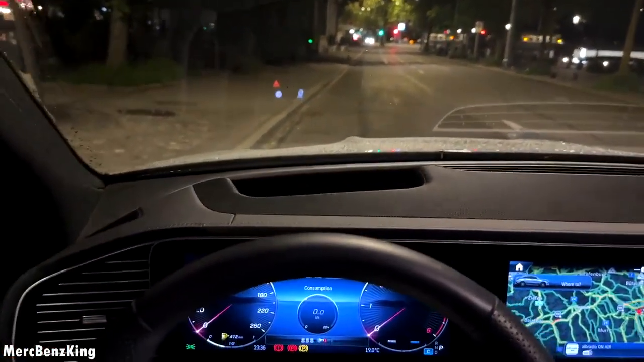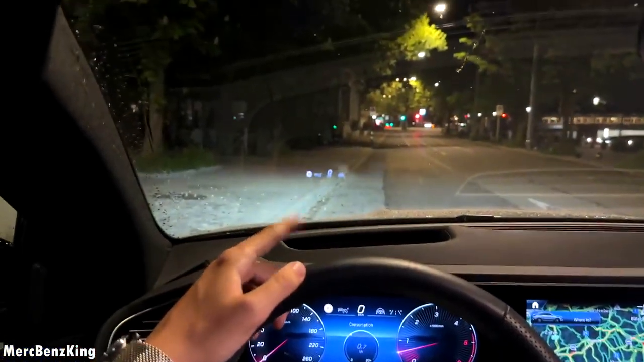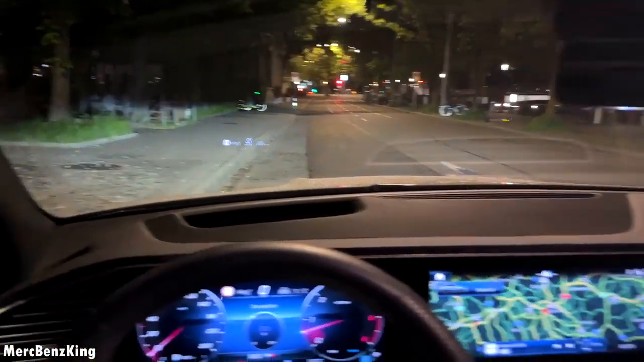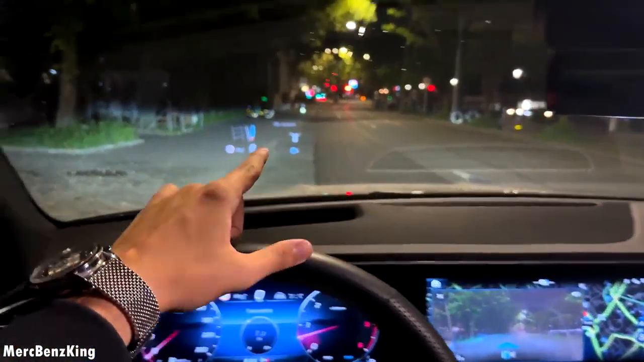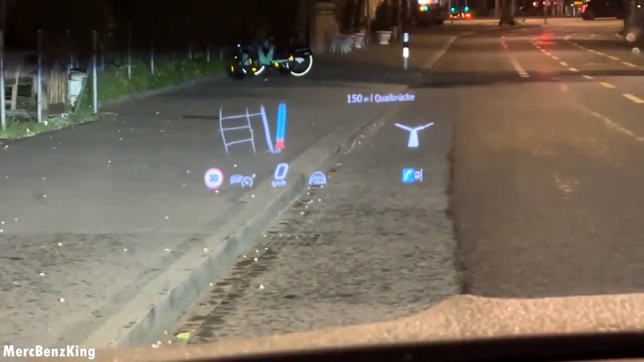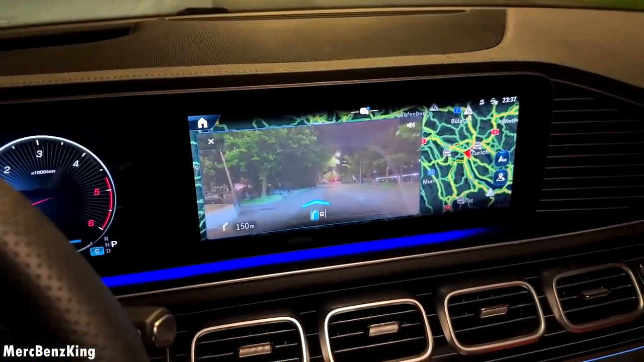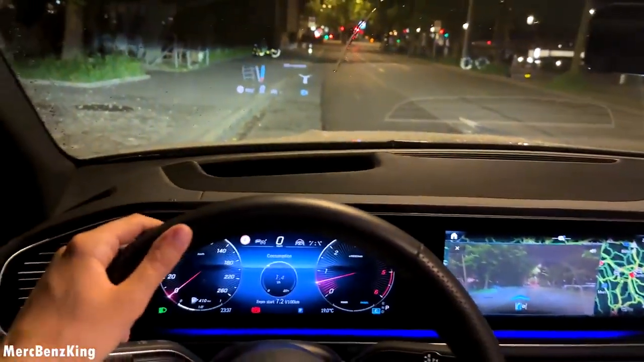Head-up display. So if you start the engine, it will appear with beautiful multi-beam laser lights. And if you set the destination to, for example, Zurich city center, it will show you right there augmented reality, the navigation screen, plus augmented reality here in the center with the camera. So it will show you with lines which direction you need to take.